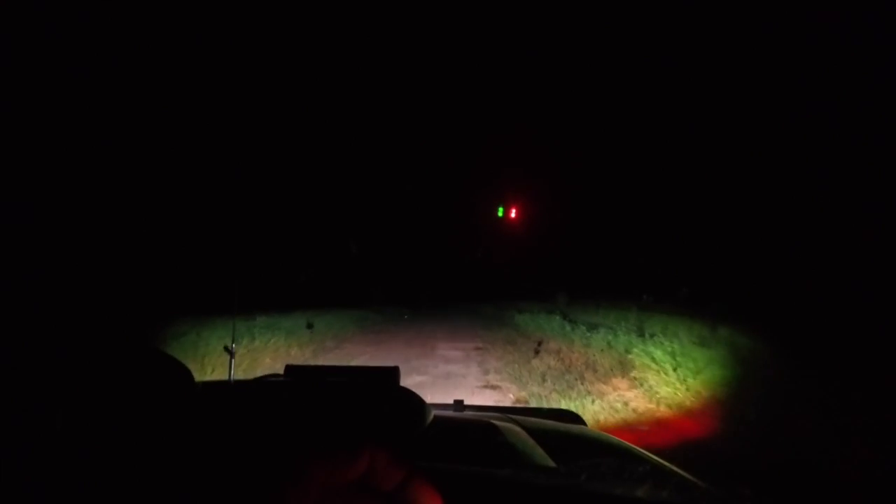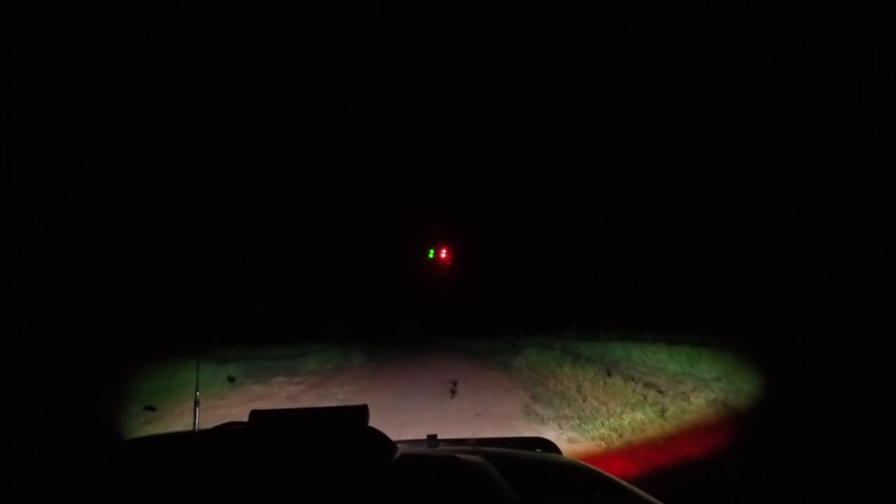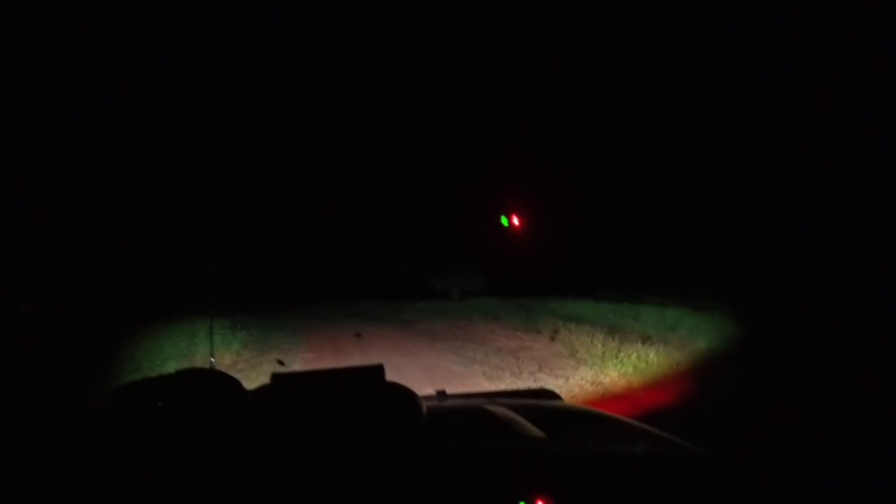Let's get on the road and see what we can find. As you can see, it's plenty bright enough to see where you're going, but it's not shining up in the air to alert everything to your presence. But then you can switch the white bar on, and you can see that really lights it up. You can see a bit further in front and see a bit better where you're going.